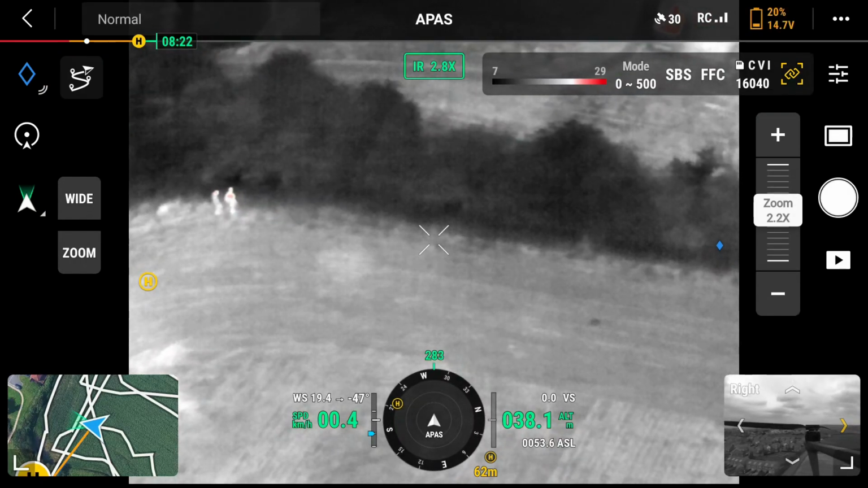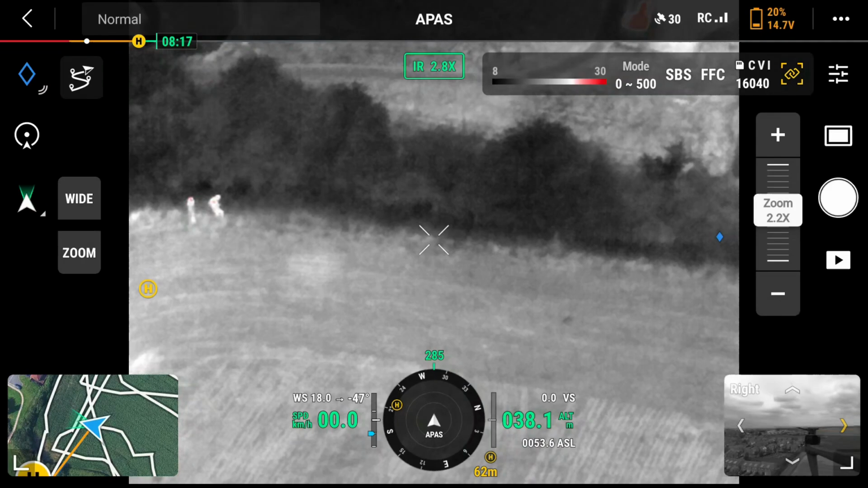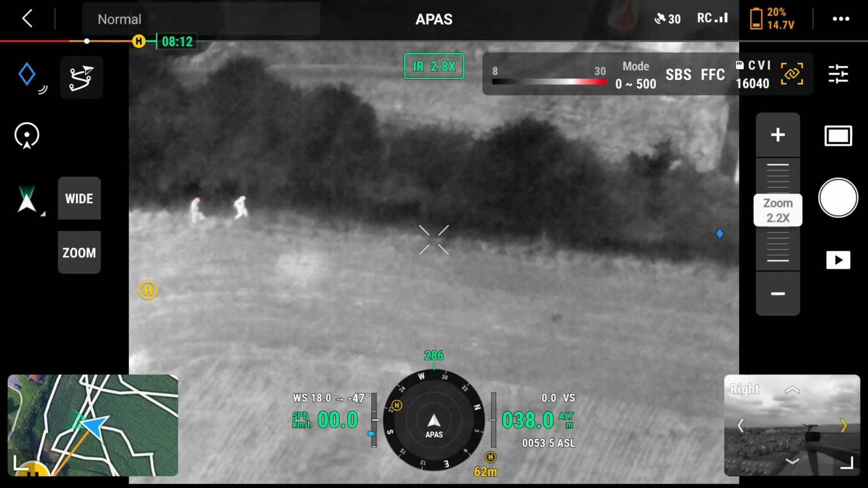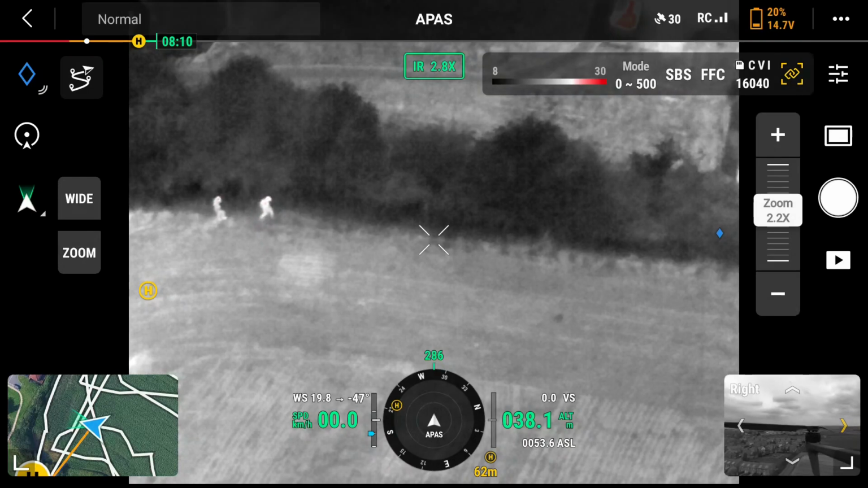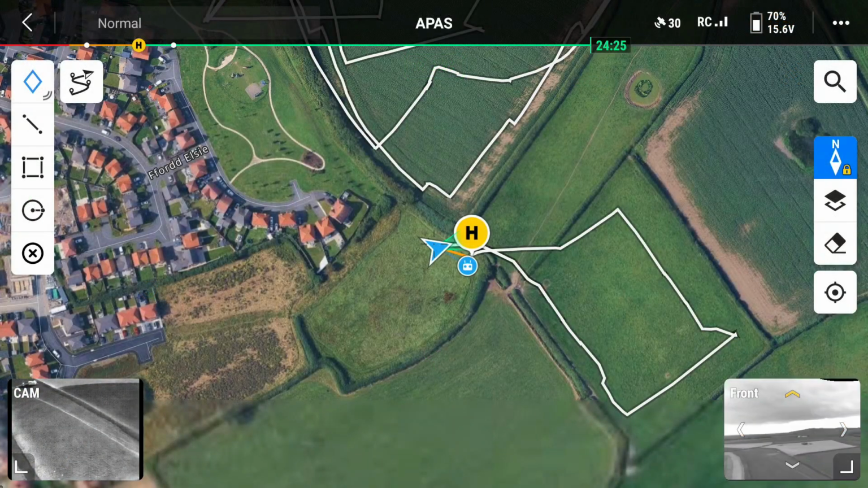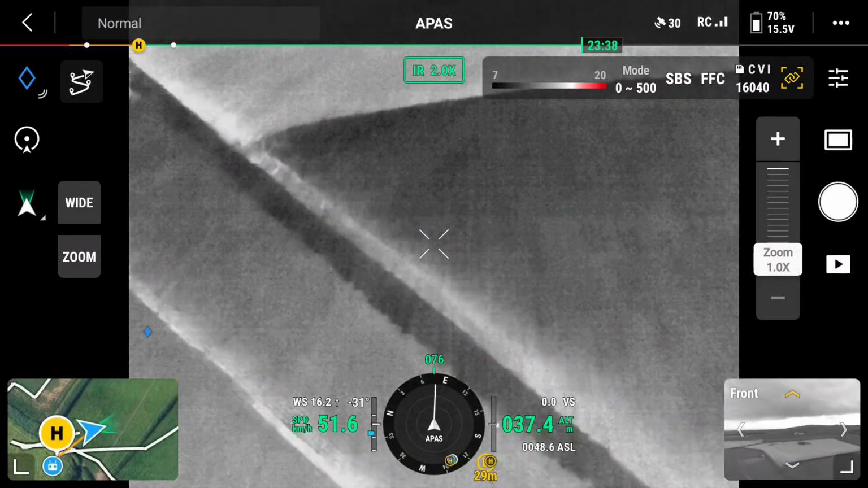The drone is at a height of 40 meters or 120 feet. This prevents noise from the drone disturbing either the dog or any other wildlife. Using the map satellite view, likely features can be identified and investigated.